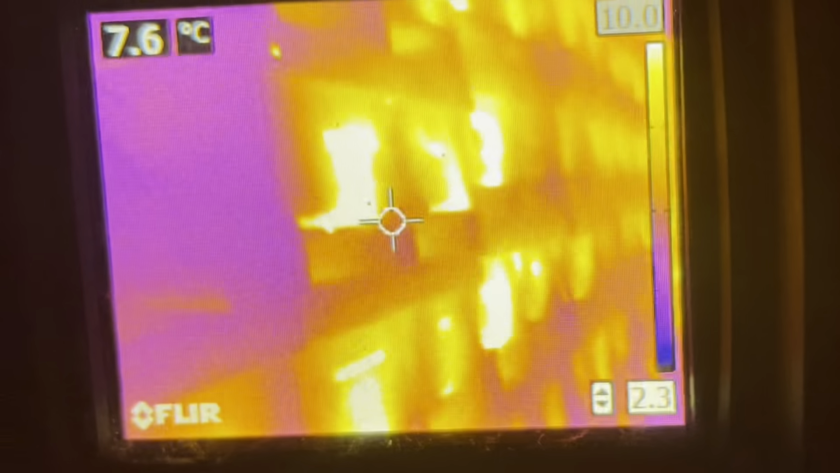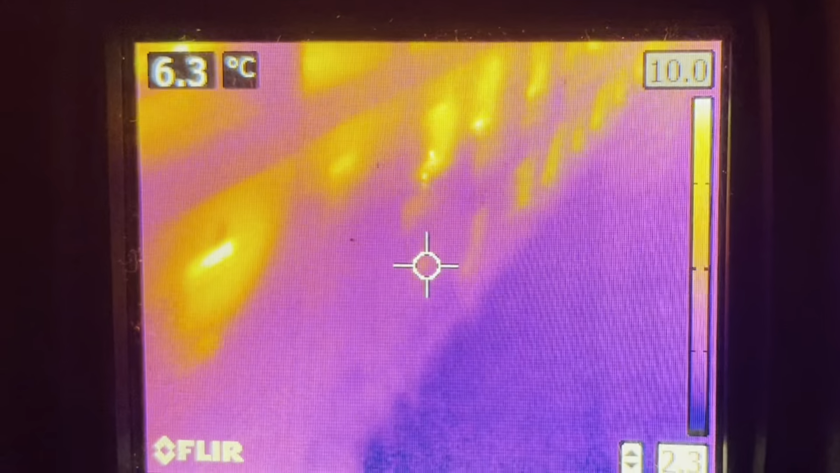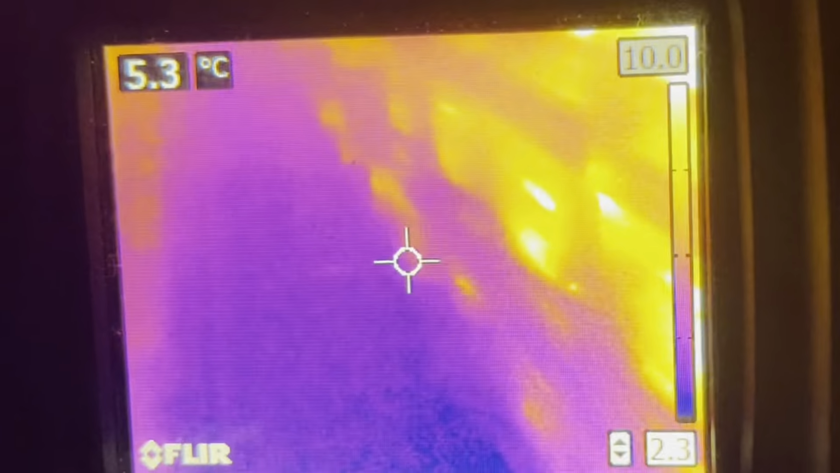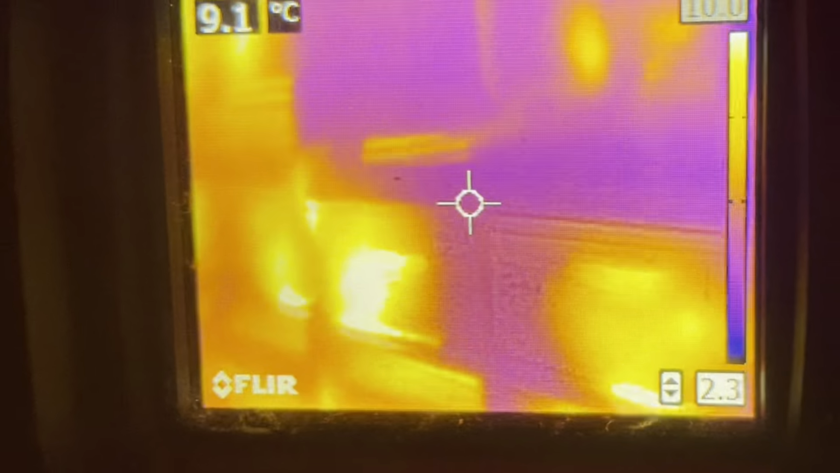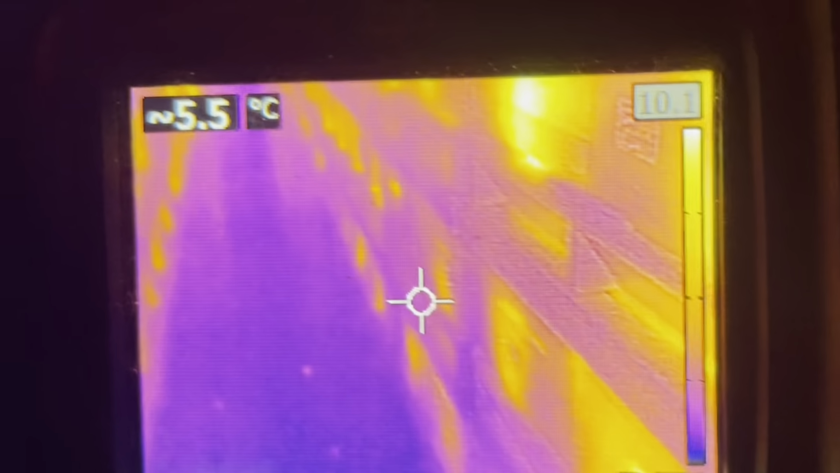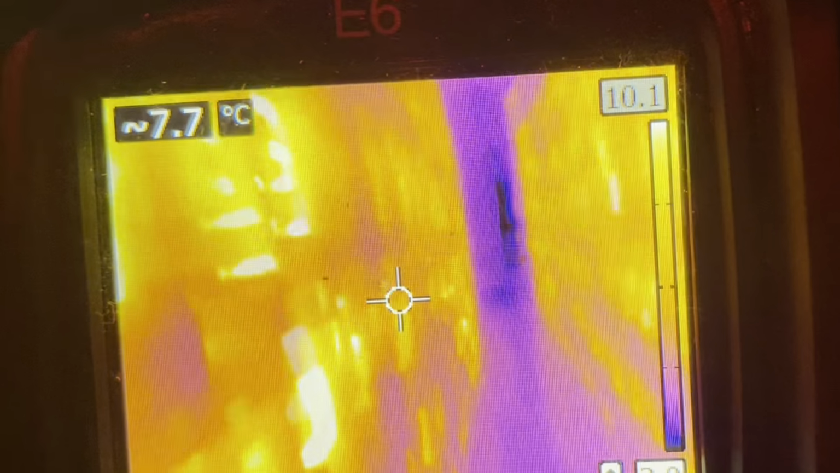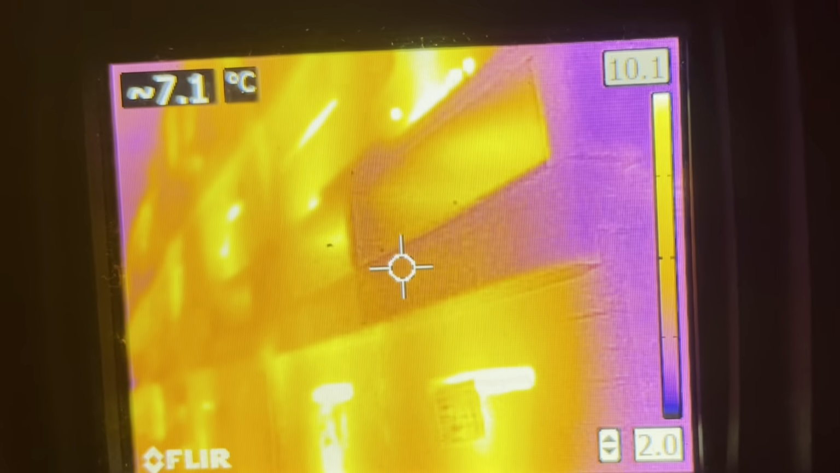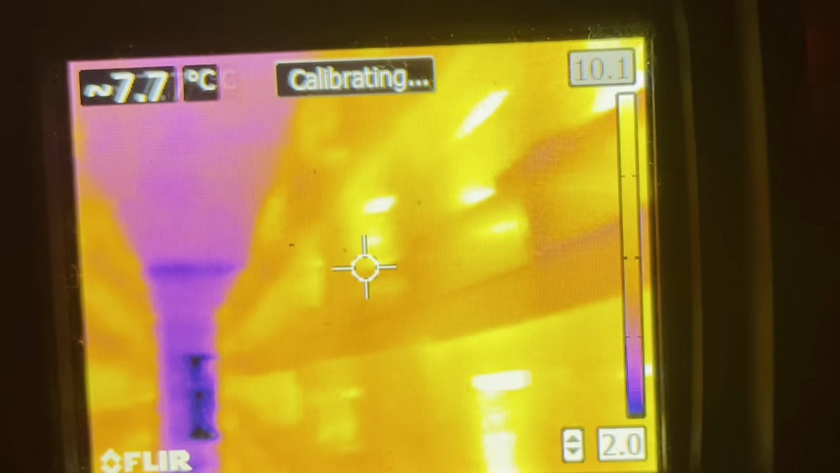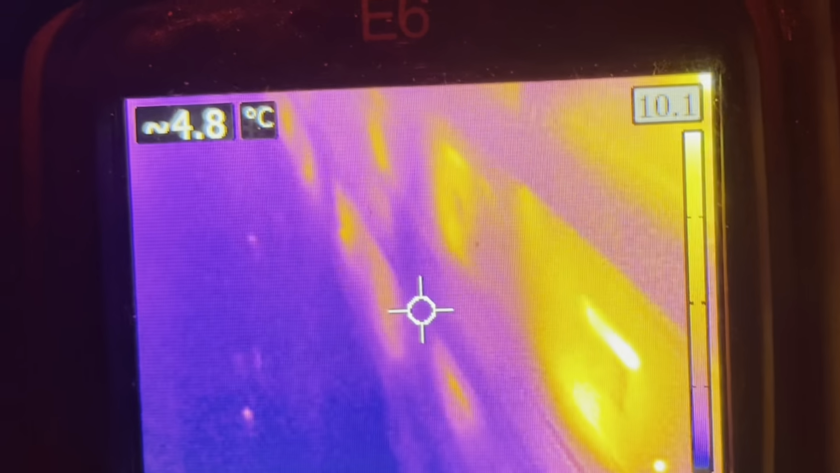39. Whoa, look at this row. 40. Lots of life in this row. I think this row consists of, yeah, these are nukes. And they definitely look like it. What did I say?